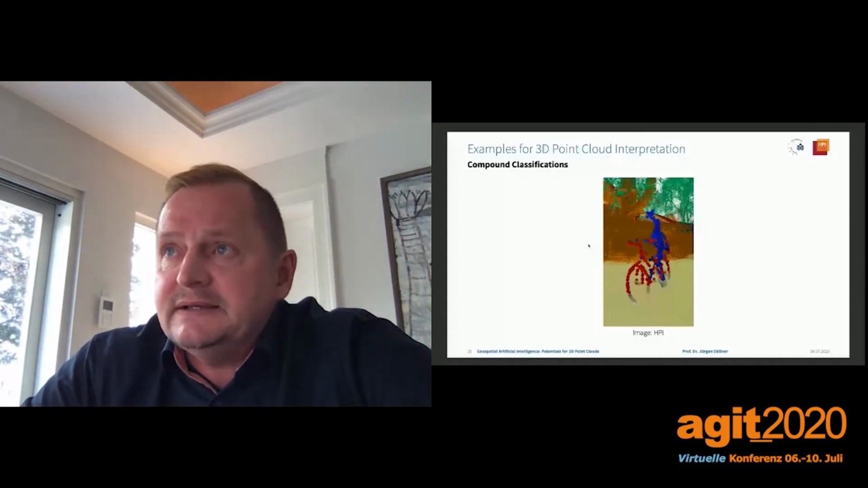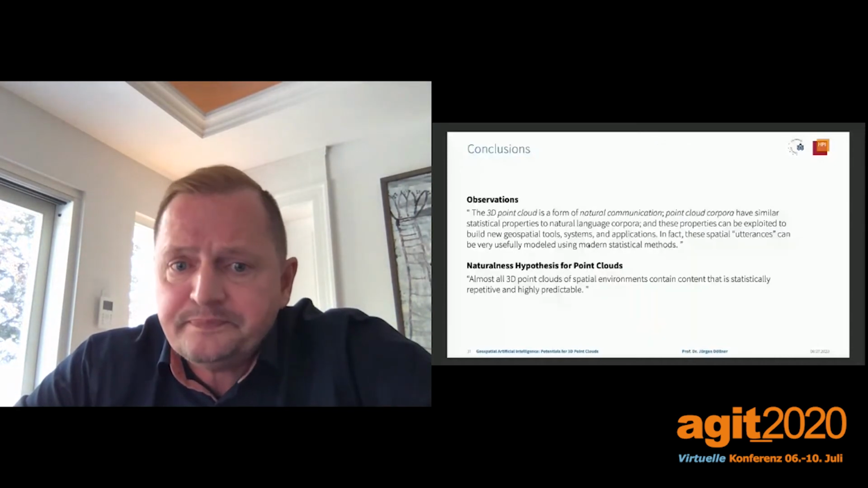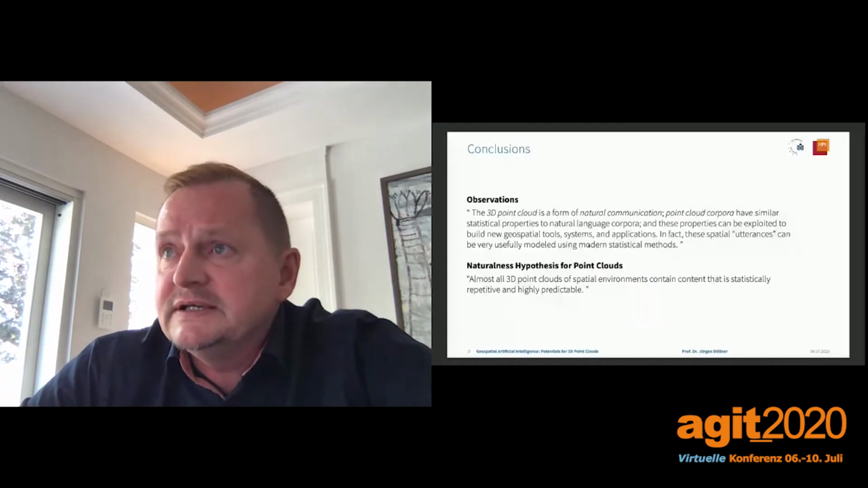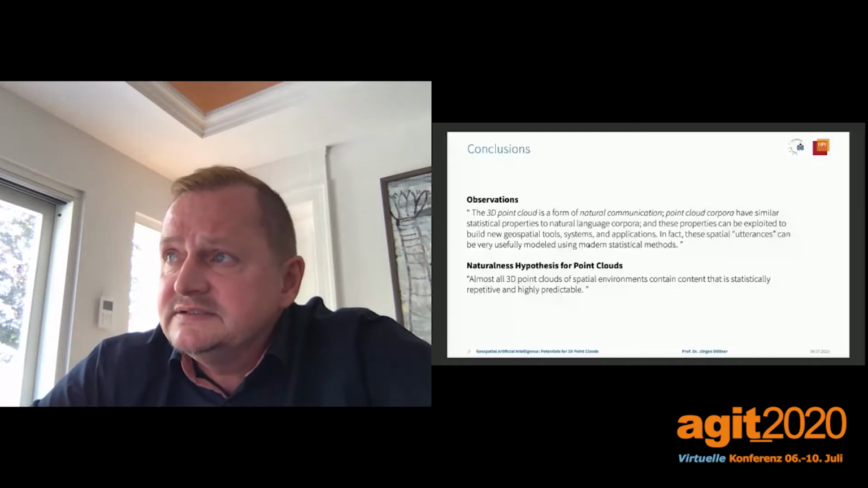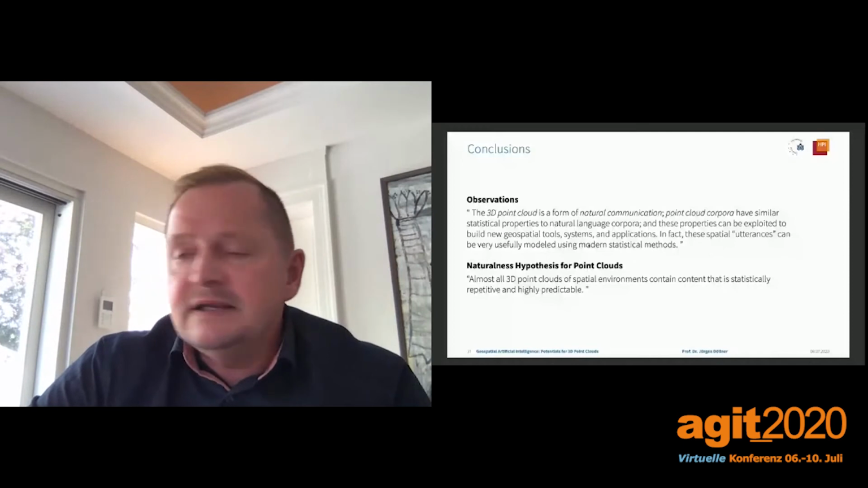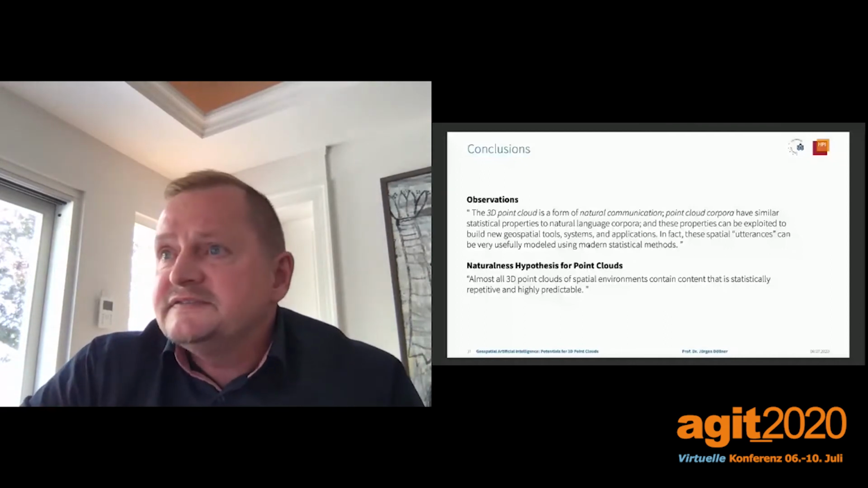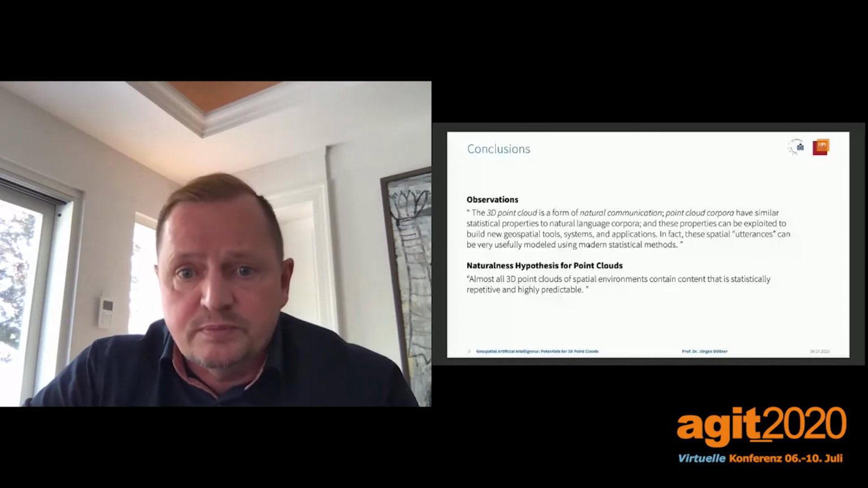What can we expect? There's a nice theoretical finding, and this is somehow the explanation for the power of machine learning for point clouds. 3D point clouds can be considered to be a form of natural communication. Point cloud corpora, if you take all point cloud sets together, you build a corpora, have similar statistical properties to natural language corpora.